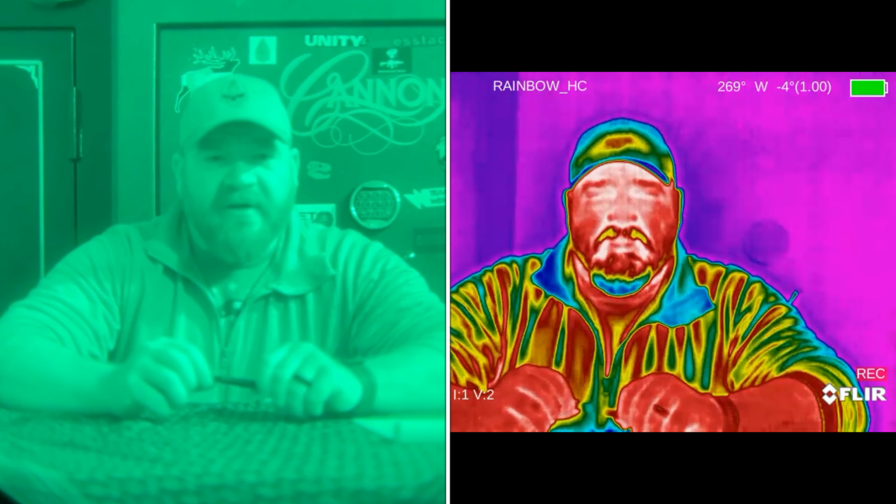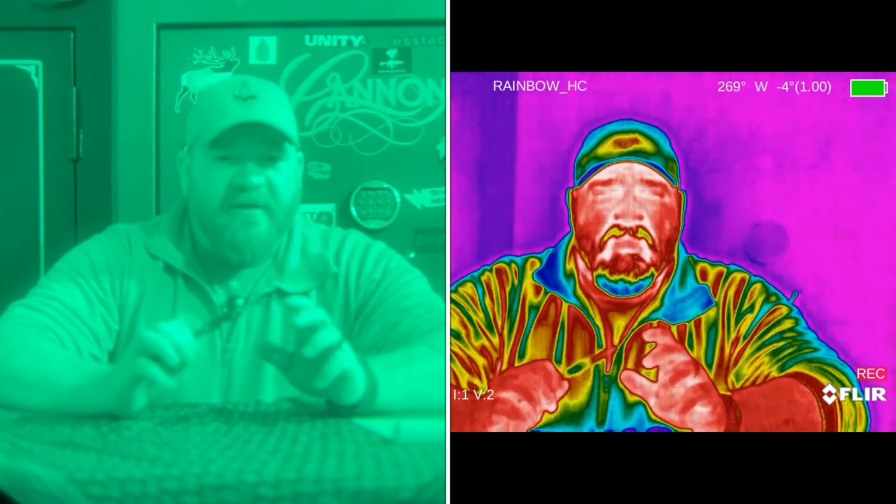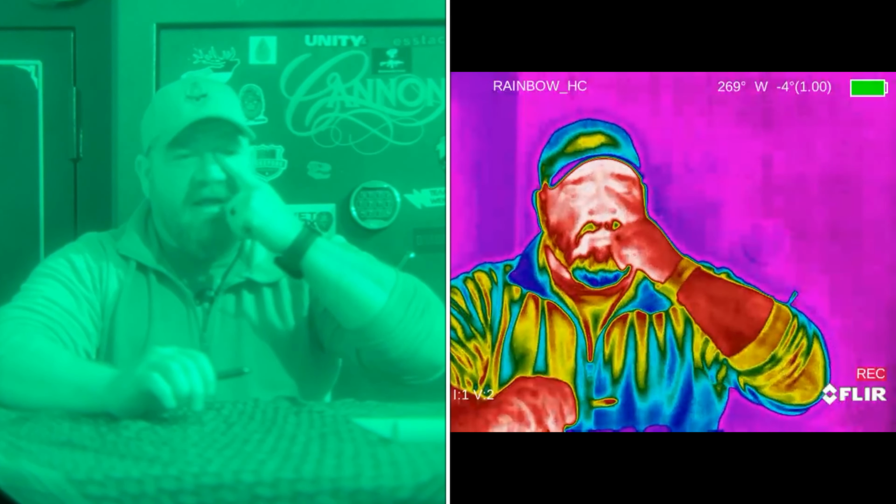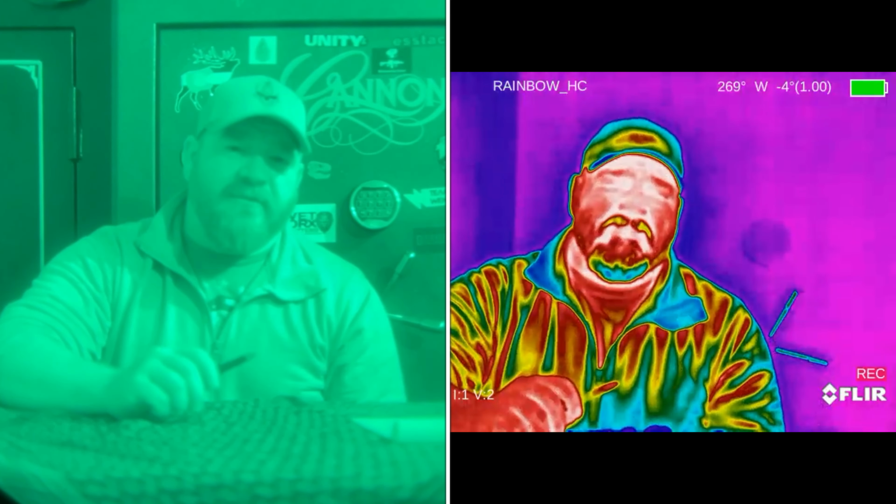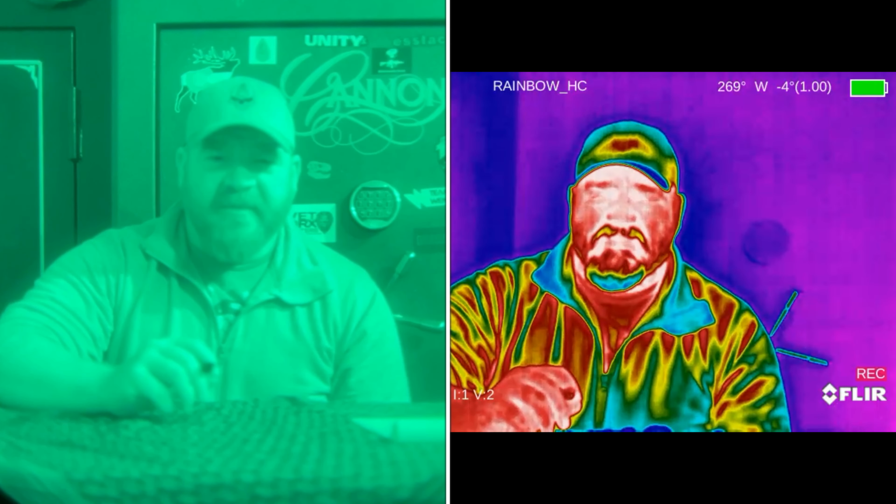But it has very good image quality. It is able to pick up a lot of detail. Very happy with this purchase. It does come, instead of having a standard mount like a PVS14 would, which would have made life really, really better for everybody involved, they went with the MUM mount, MUM 13 or something like that mount.